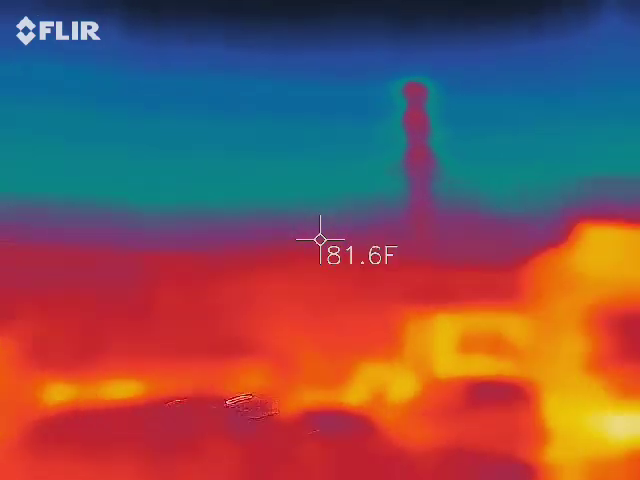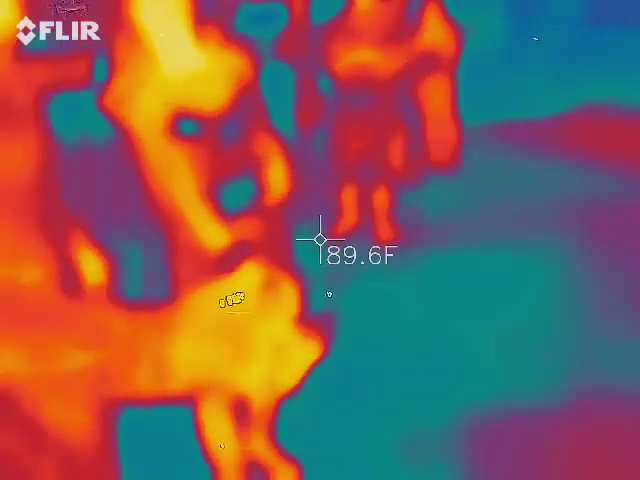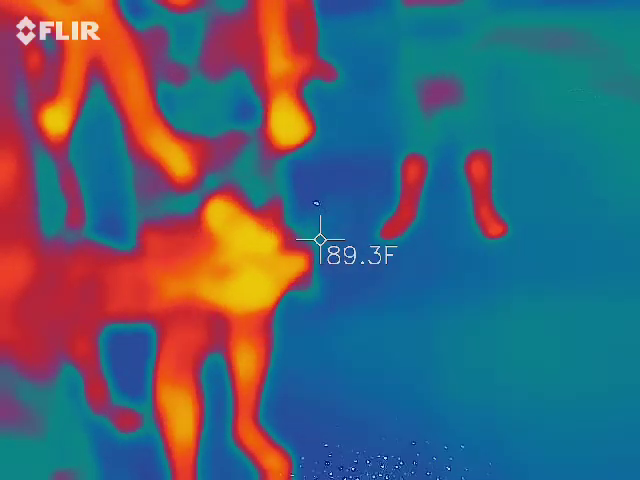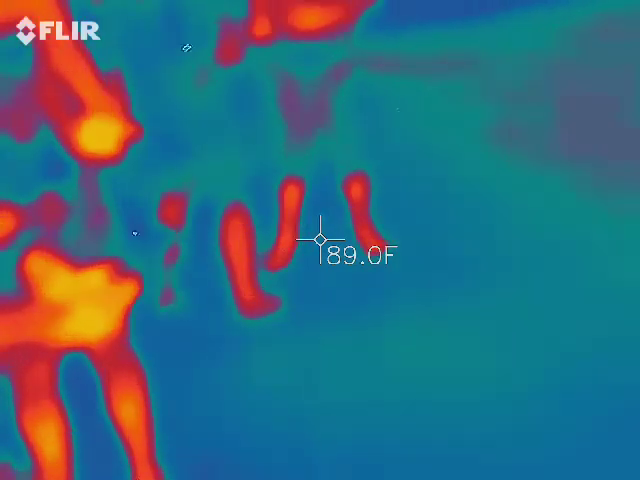Yeah, she's... it's like getting very hot, like here. Eliza, Eliza, we come in peace. Sorry, no, she liked it when I was here. She was getting like very red.